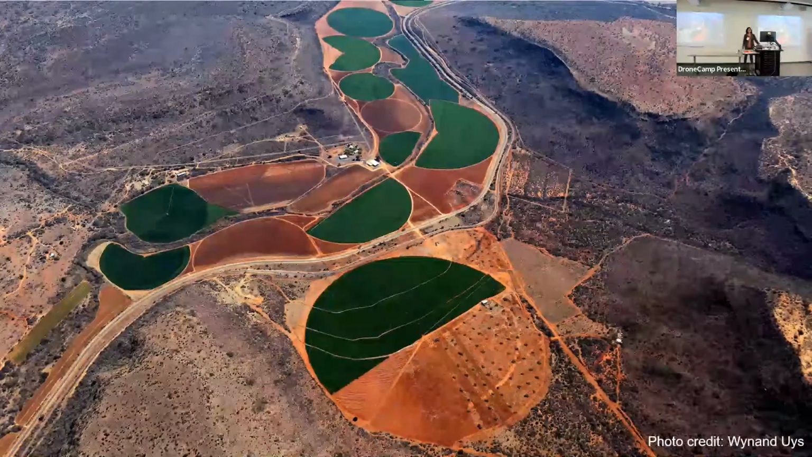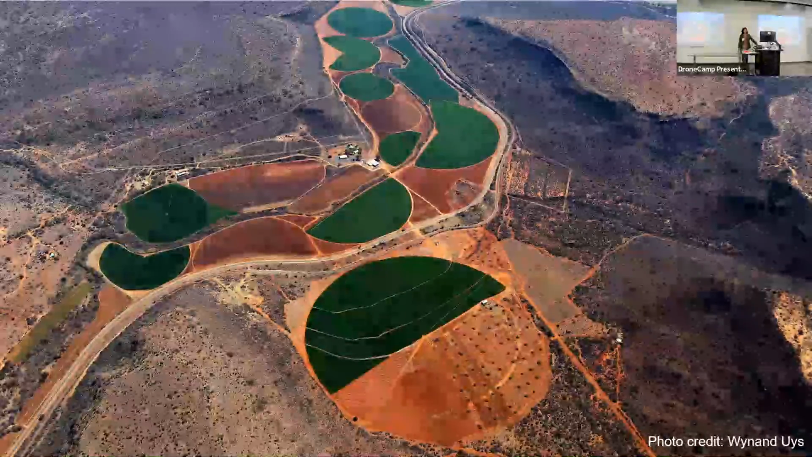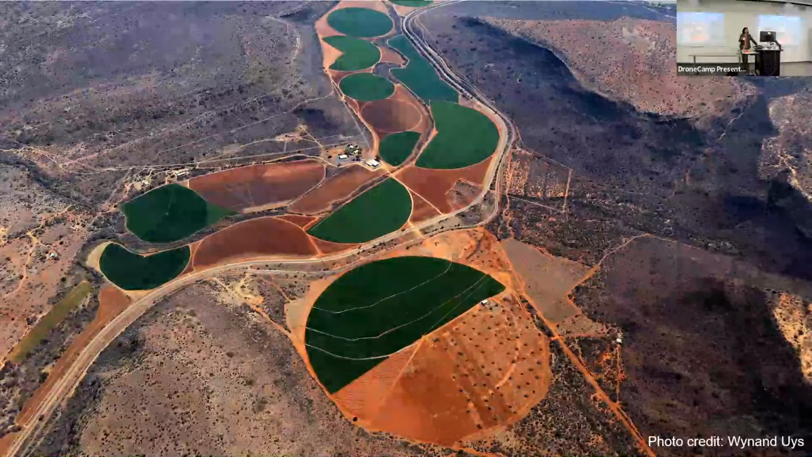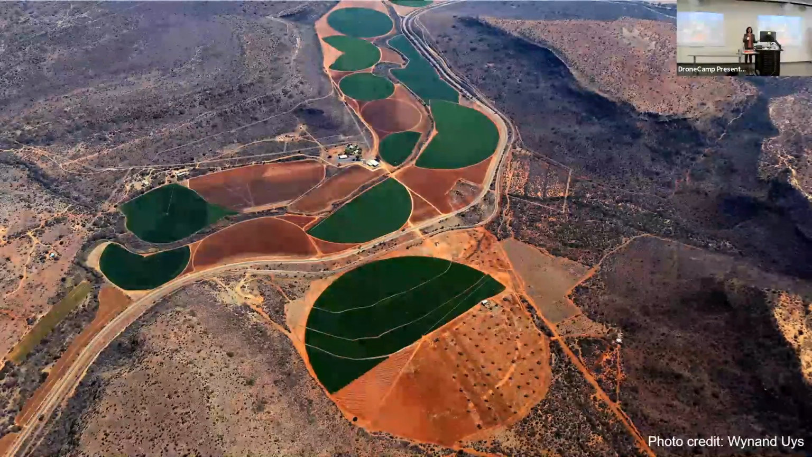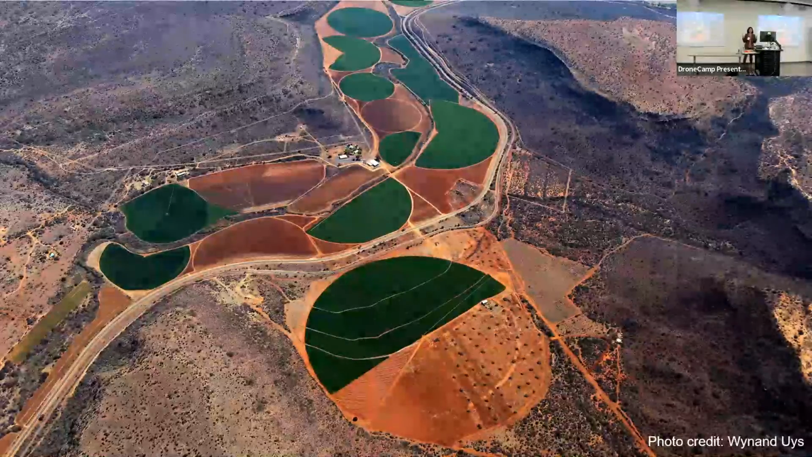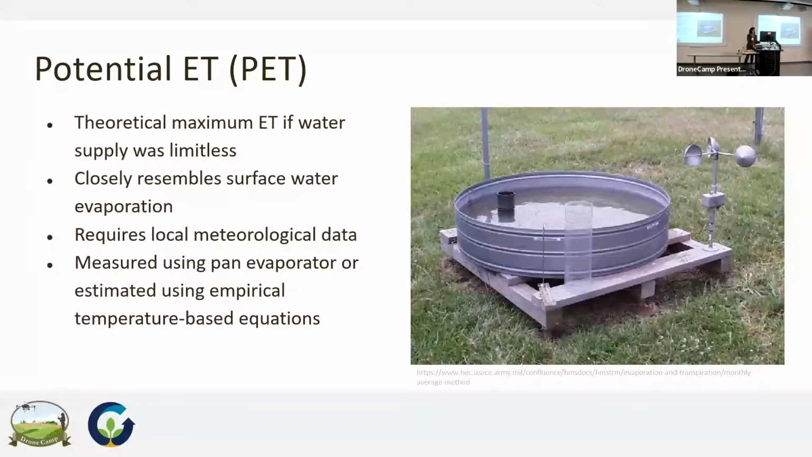And thinking about ET at the landscape scale, right? It can really have a powerful impact on a mapped landscape at whatever scale you're looking at, whether it's precision with a drone or through satellites. ET can change the water cycle when you have these expanses of continuous irrigated landscapes, which is another thing I'm super interested in. There's a lot of ways to measure ET.